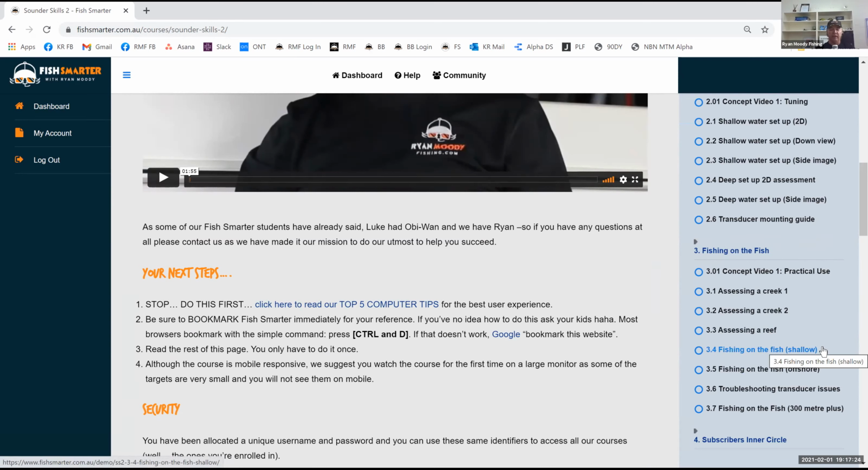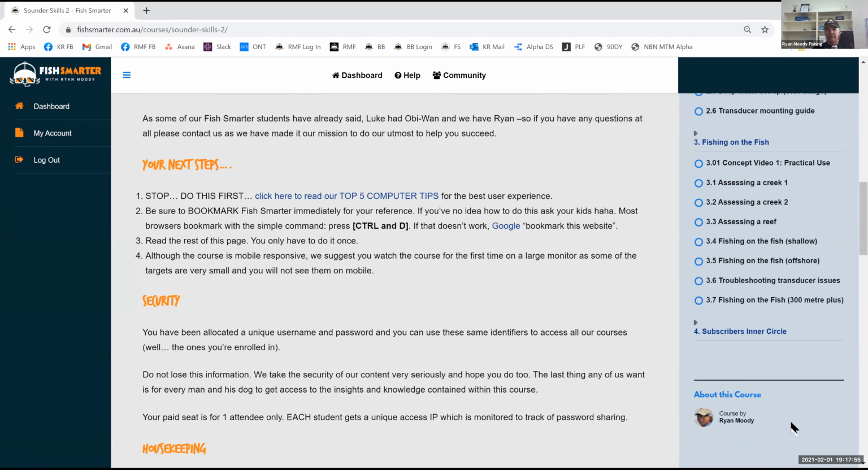We show you how to get close to the fish school itself and being able to fish on it, not right away from it. Fishing on the fish offshore as well in deeper water when you've got wider beam angles, and quite often the fish, they might look like they're below you on the sounder, but they're actually not, and we break that all down there. We troubleshoot some transducer issues on there as well, and also the very deep water fishing on the fish, which we've just mentioned before, 2D in really deep water.